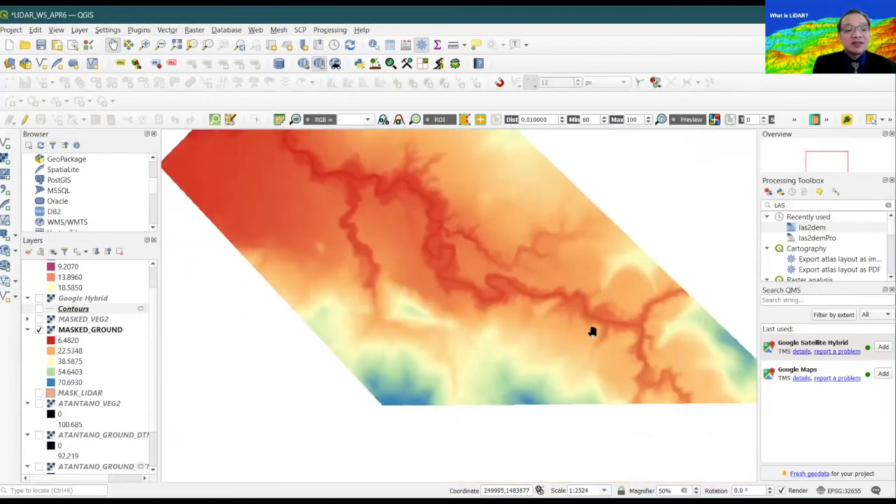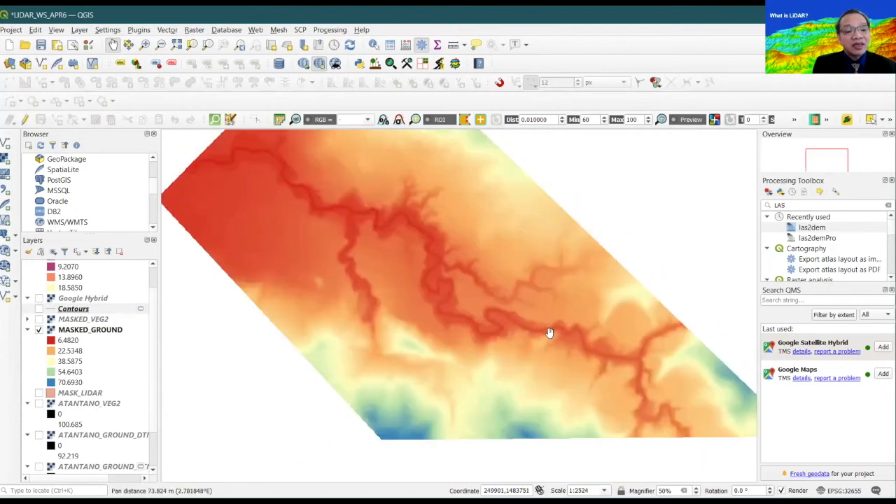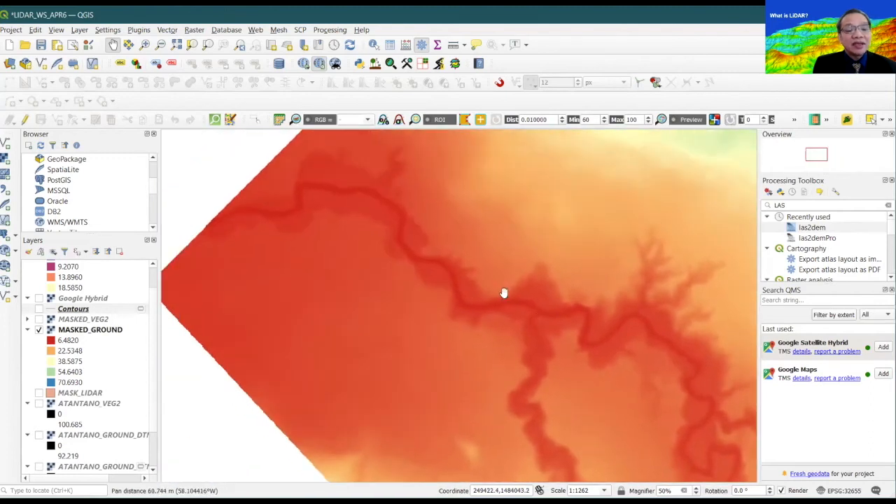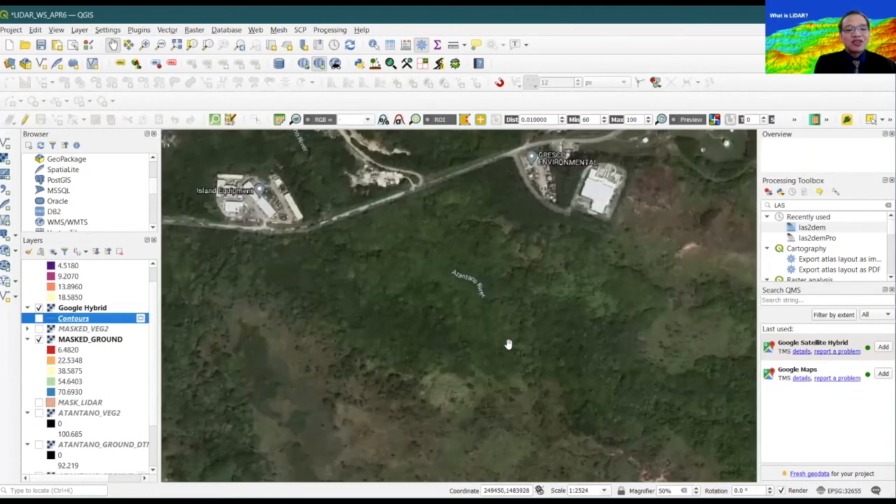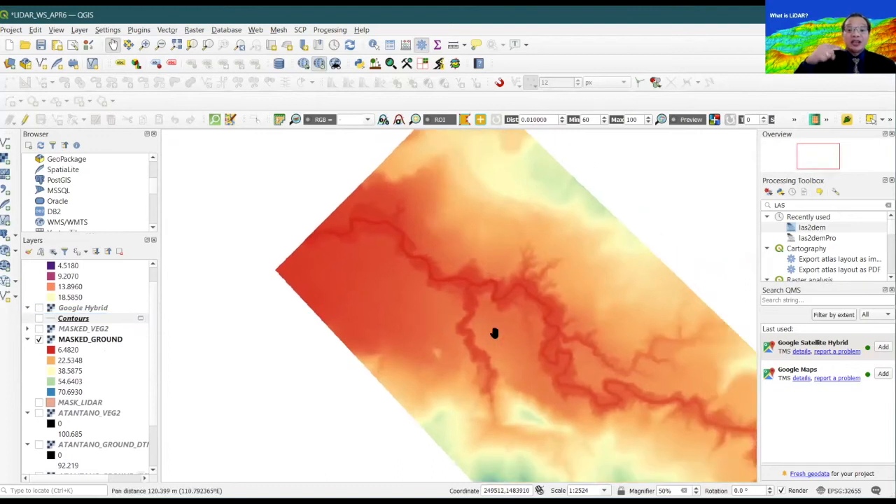This is the river system within the Atantano Reserve, and you can see in quite amazing detail the river system. Remember, with the Google hybrid map, it's all covered with vegetation. It's all covered with vegetation, and interestingly enough, LIDAR can actually penetrate into those thick vegetation and get the return